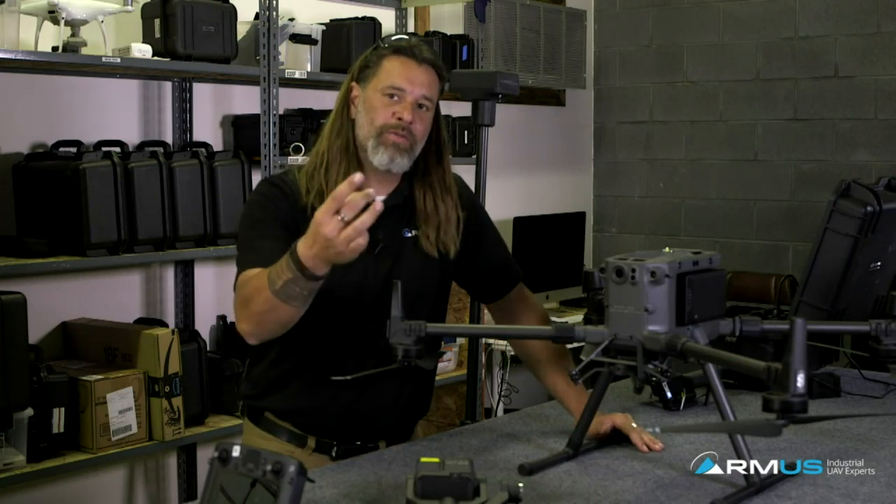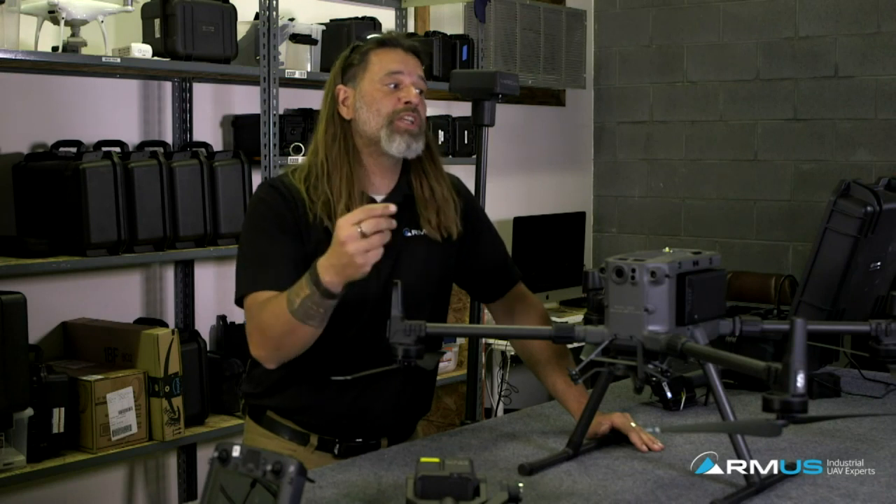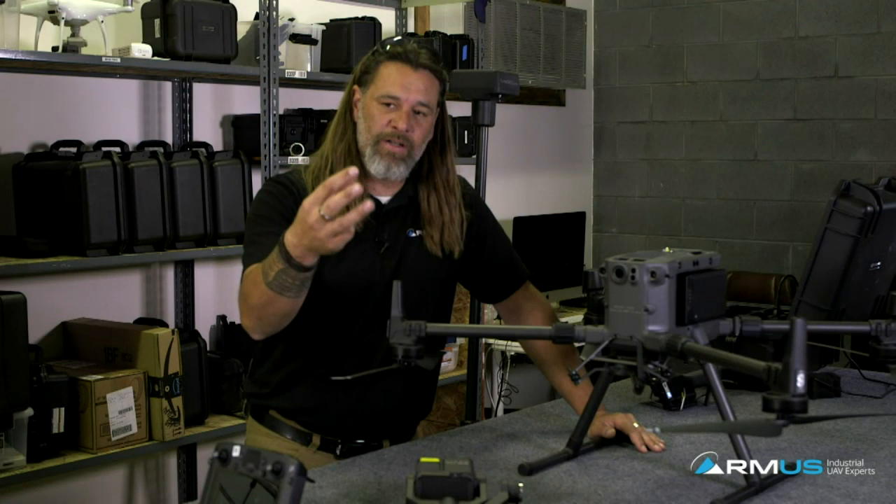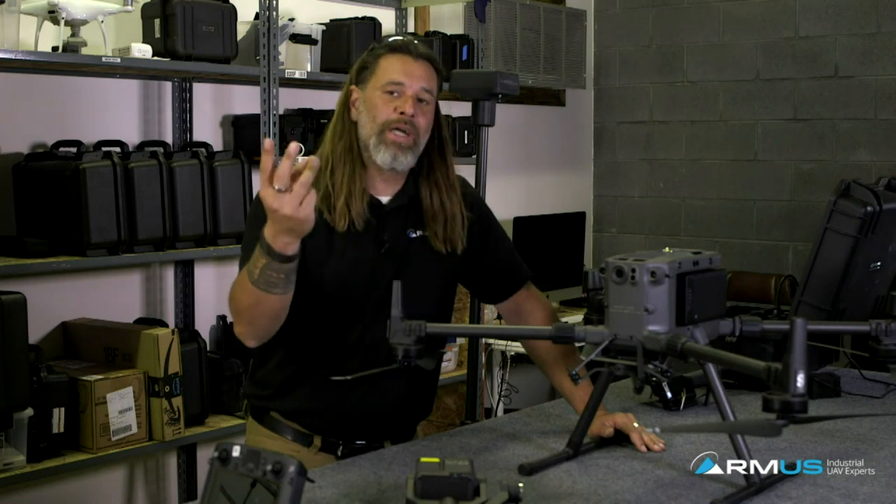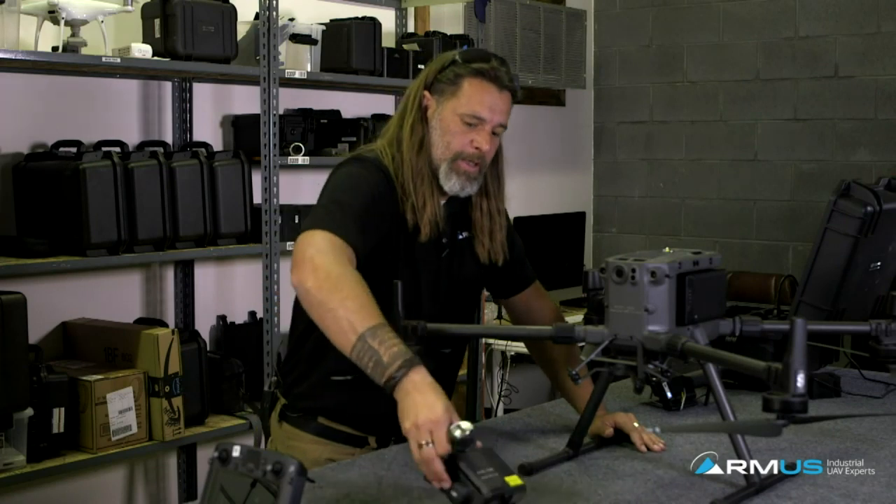As far as the file types, when I take one picture, it makes three files: one from the zoom, one from the thermal, and one from the wide view. So for images, I get three files: IR, zoom, which is at the zoom you were at when you took it, and then the wide view, and that's all coming from this sensor.